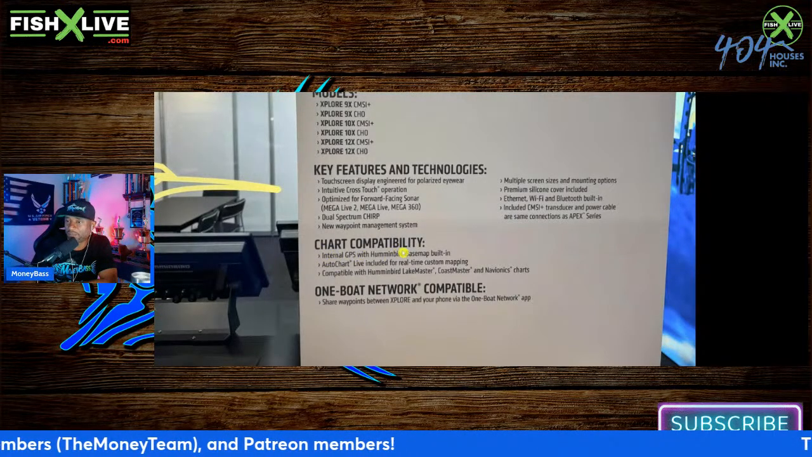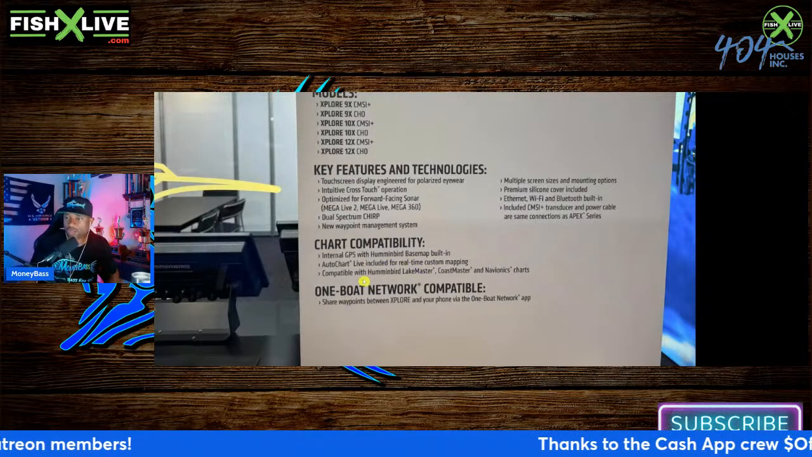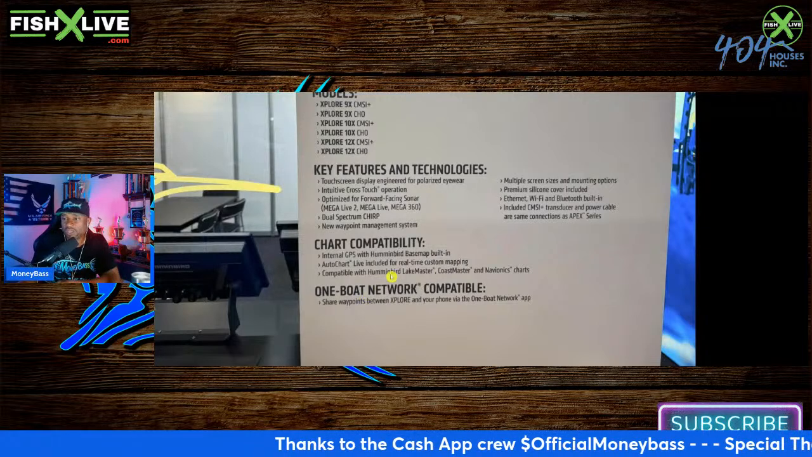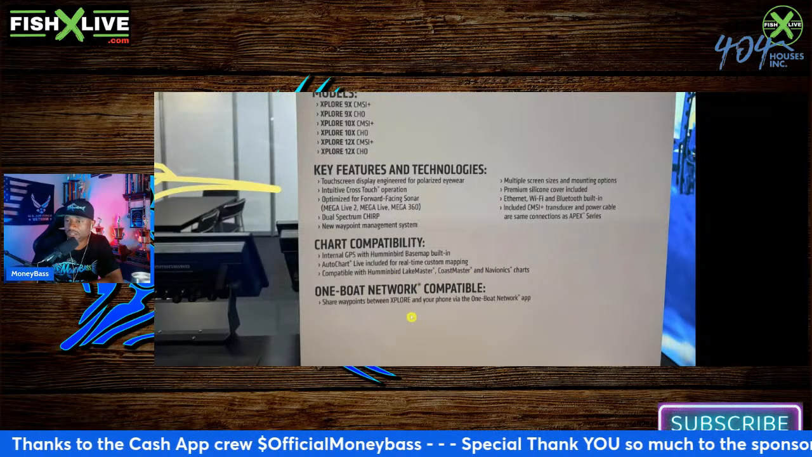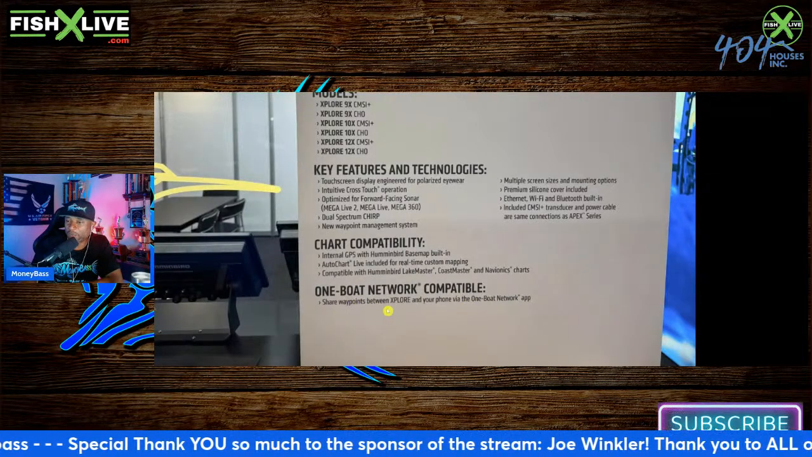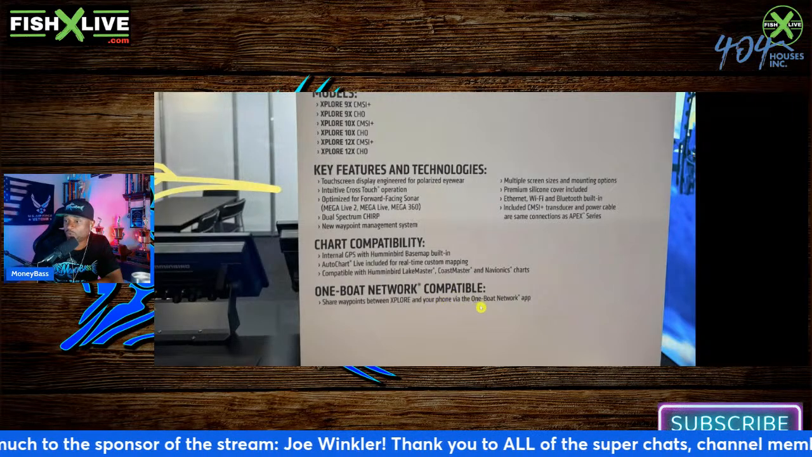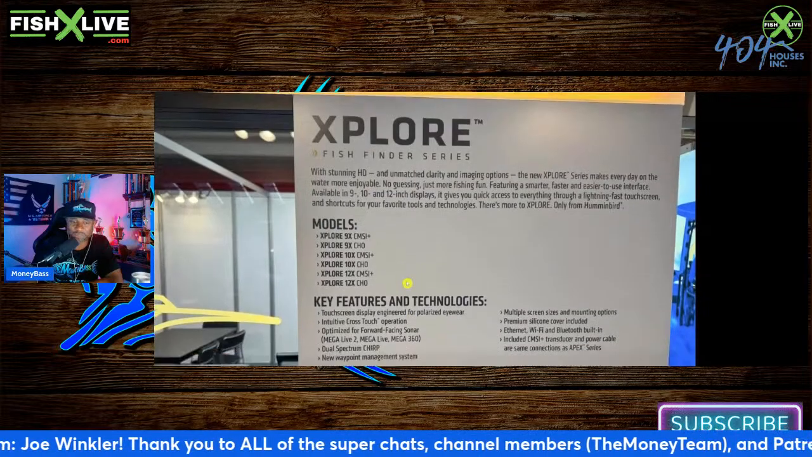Chart compatibility, internal GPS with Humminbird base map built in, auto chart live included for real-time custom mapping, compatible with Humminbird, LakeMaster, Coastmaster, and Navionics charts. One boat network compatible. All right, so you know we all like that, the Humminbird guys. All right, let's see. Share waypoints between Explore and your favorite. Wait a second, and your phone via the One Boat Network app. Wow. Okay. All right. So that sounds pretty interesting.